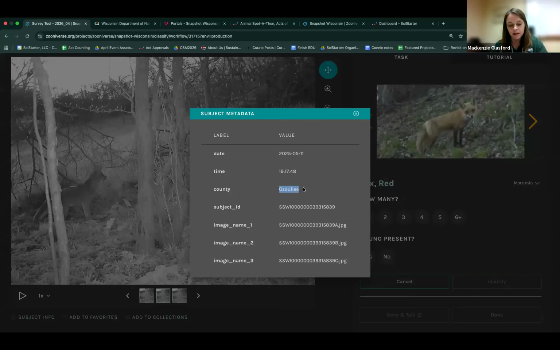We do only provide information to the county level just because we have a lot of volunteers who host trail cameras on their private property. So we only provide to the county level. But a little bit later, we'll be showing you our data dashboard, which shows the detection trends throughout the state. So you can go on there to view each county and if they've detected a certain species.